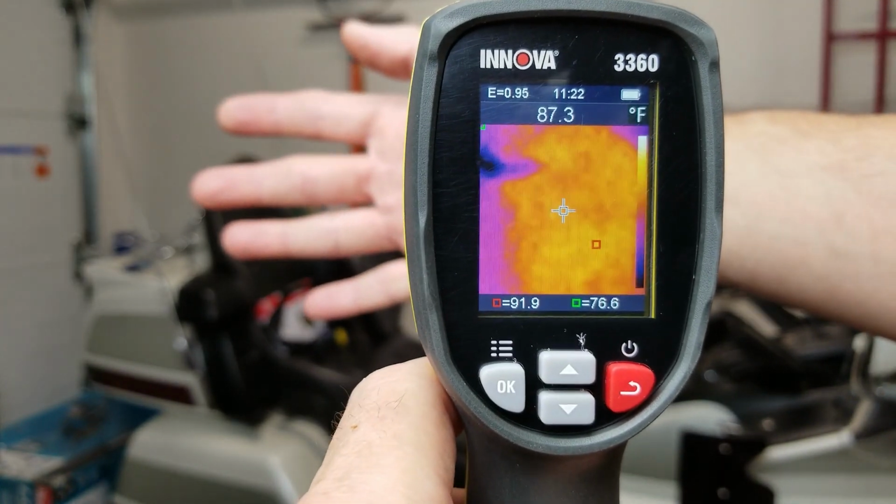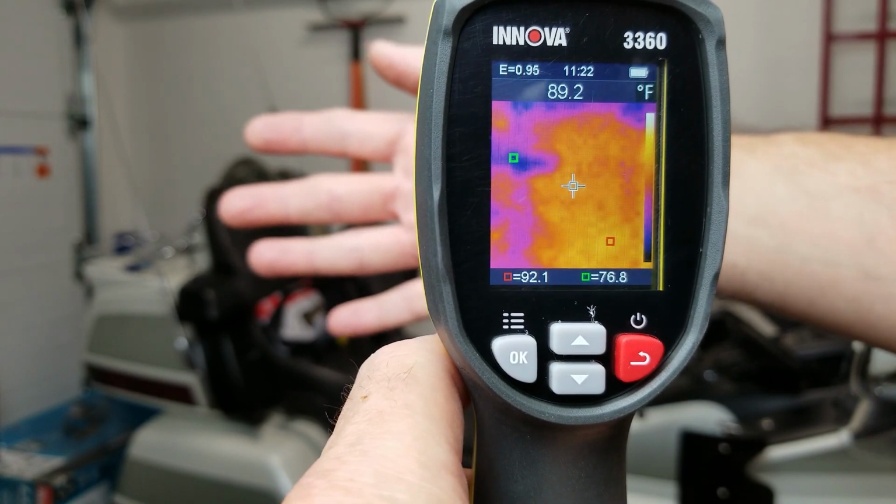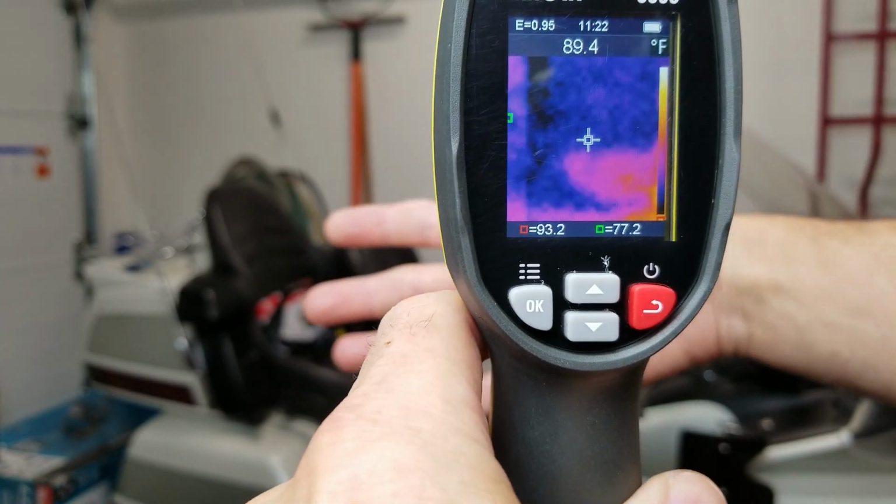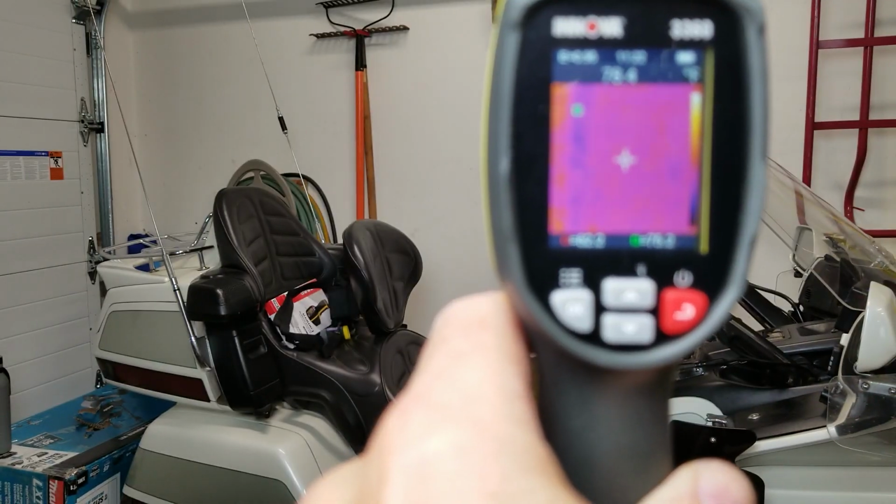And it does show, wherever that cross is, the temperature of what you're pointing at. So if I move it down here, the temperature comes down. You can see inside my garage, it says it's 78.6.